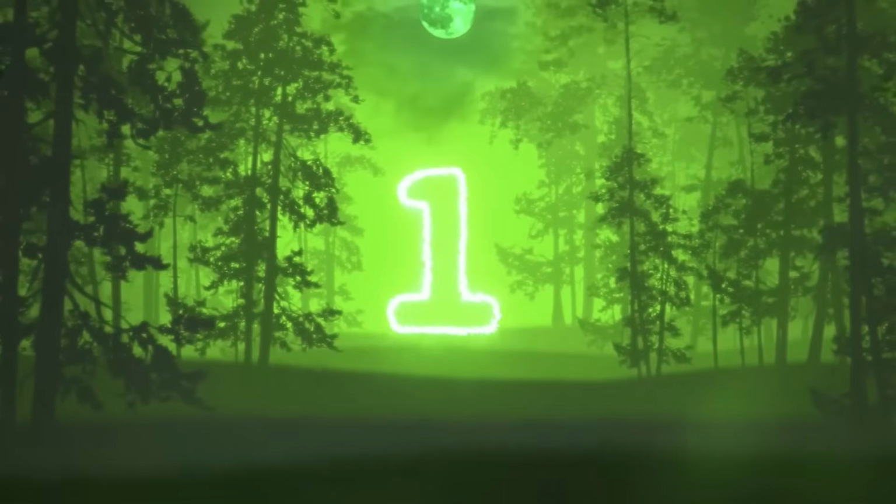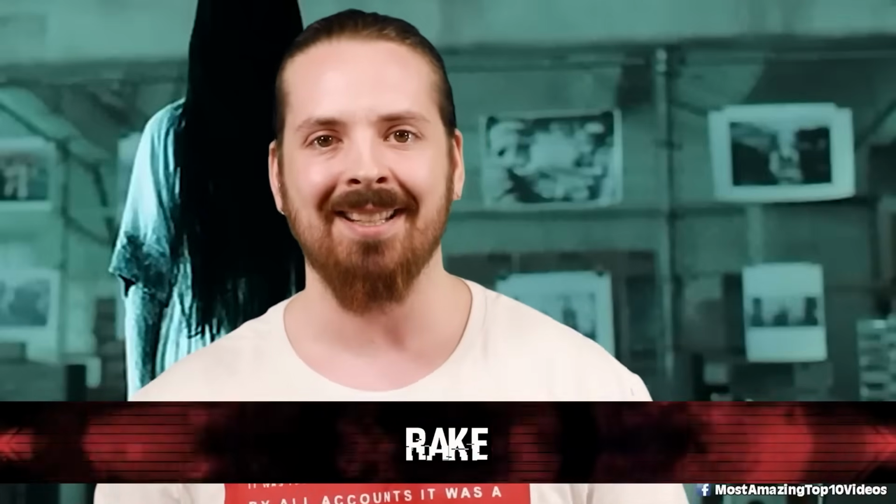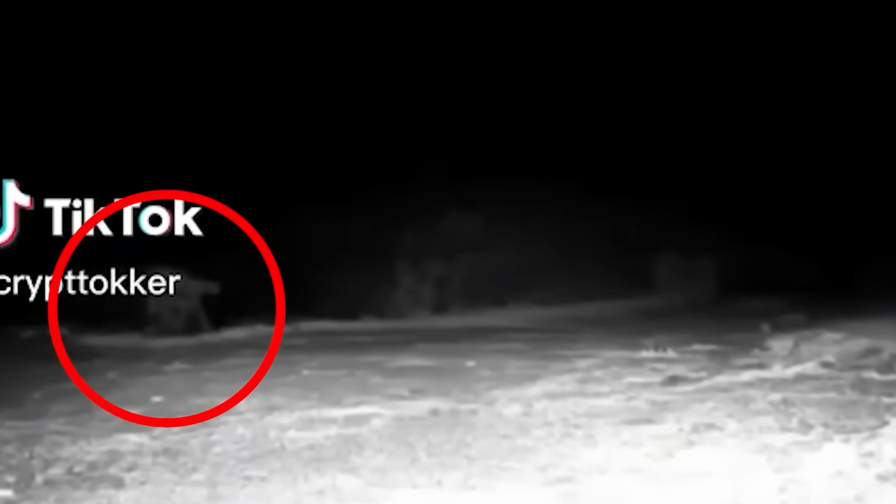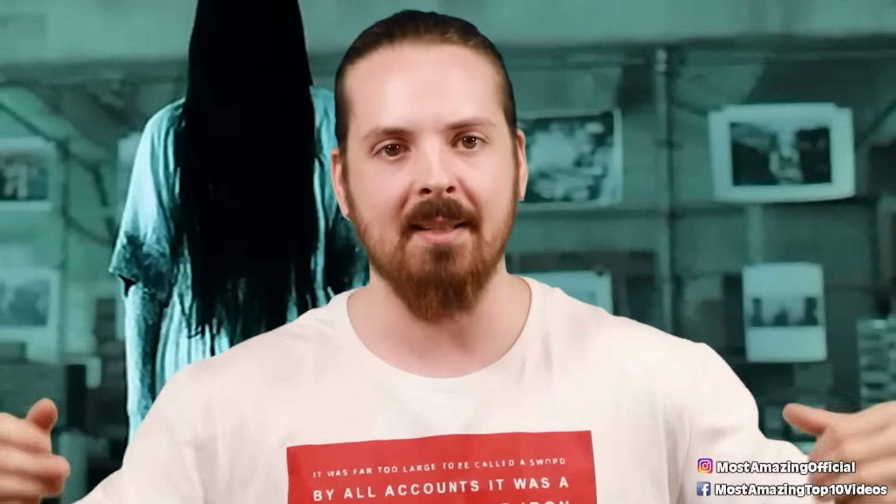And finally, we have the rake. In this clip shared by TikTok user Cryptalker, we see a strange, lanky creature crawling through someone's backyard on all fours. It seems to resemble the famous rake internet phenomenon where the most famous creepy trail camera picture comes from. This one here, yeah, we've all seen that image, right? A gaunt, pale, spindly looking creature staring into the camera in the dead of the night. Well, this thing looks kind of like that.